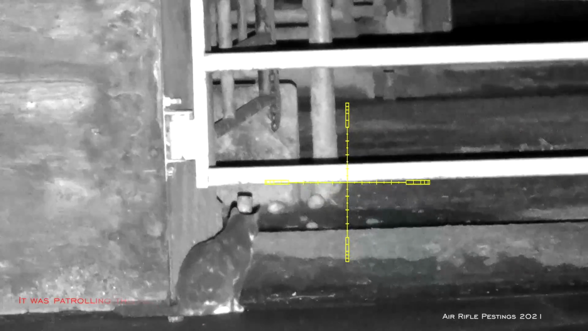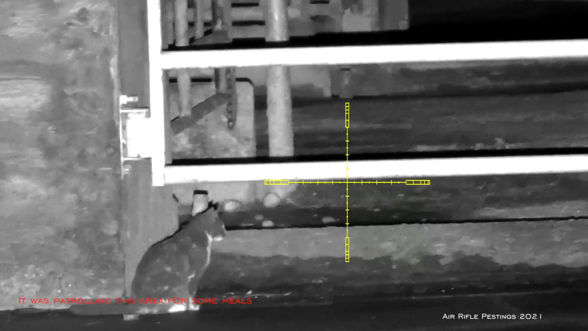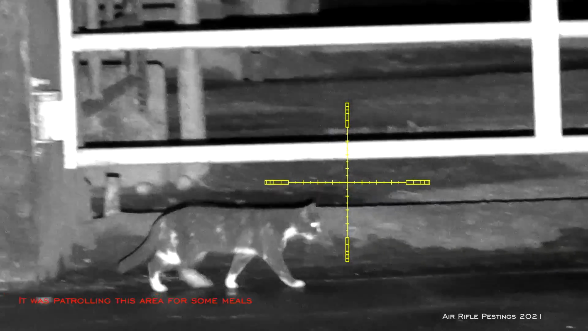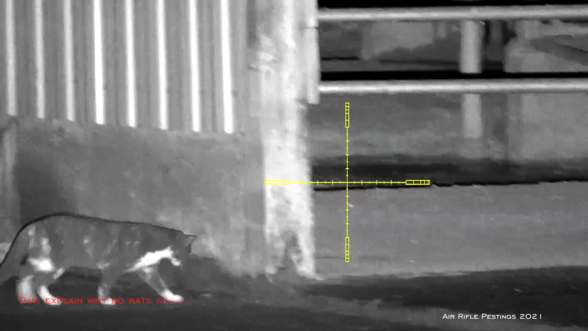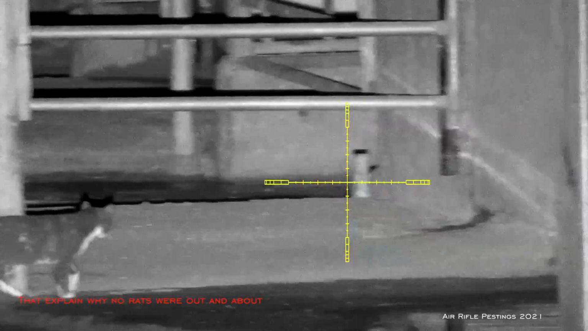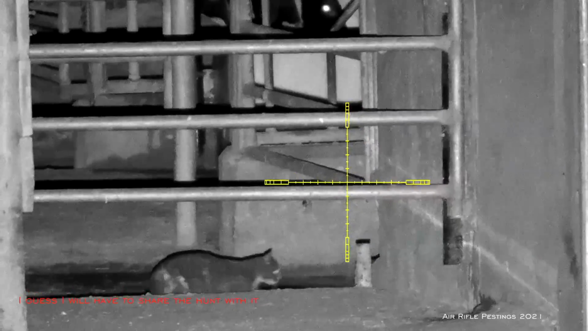As you can see, I'm not the only hunter here. There's a barn cat looking for rats as well. Looks like he was patrolling the area for some rats. This guy looks like a male, but I've seen other cats as well, so they're definitely around. That will help keep the rats in check. Anyway, I'm just watching him, and he seems to know exactly where the rats hang out. I guess he'll be out hunting tonight, just as I am.